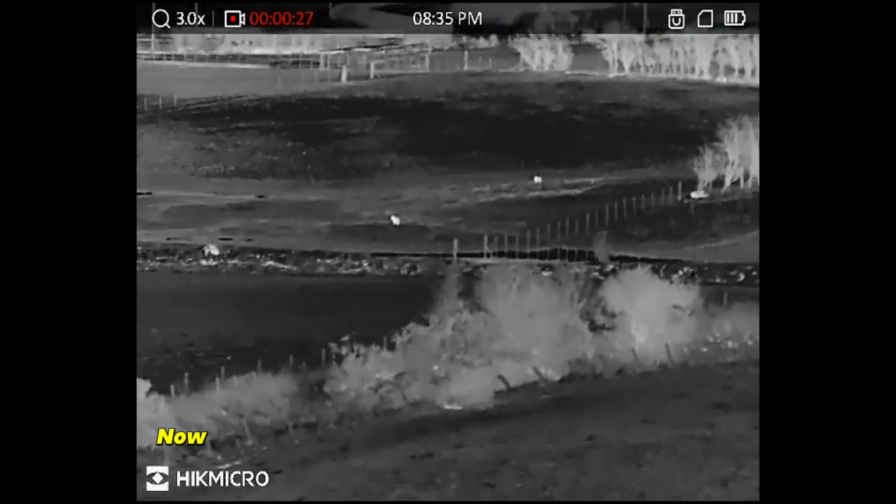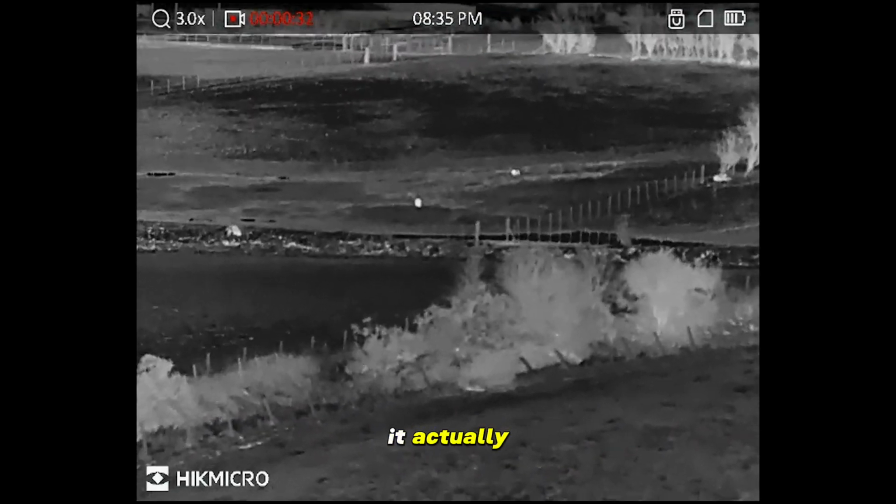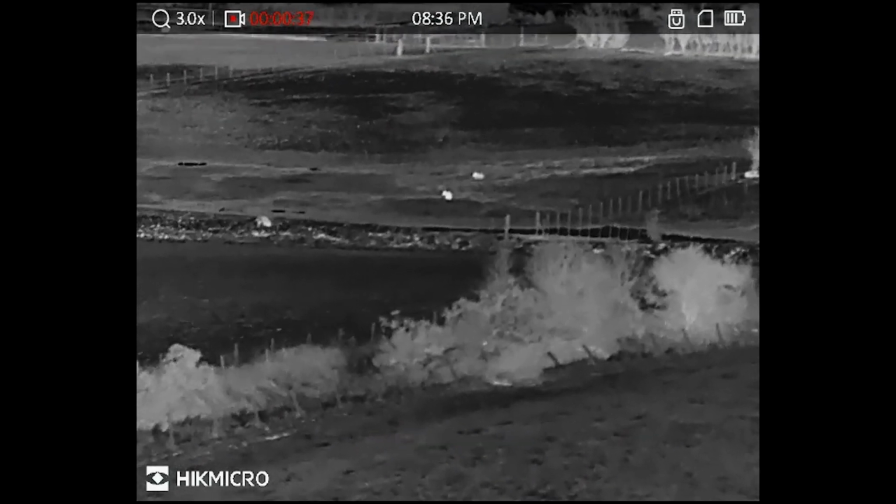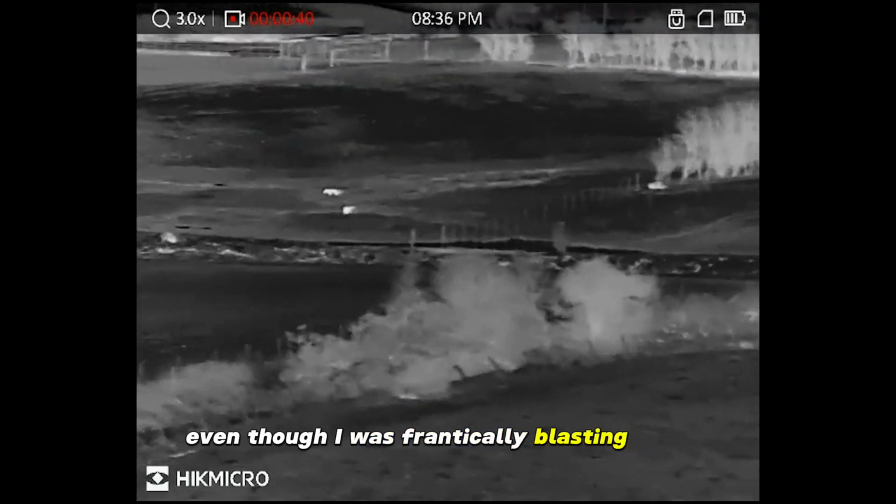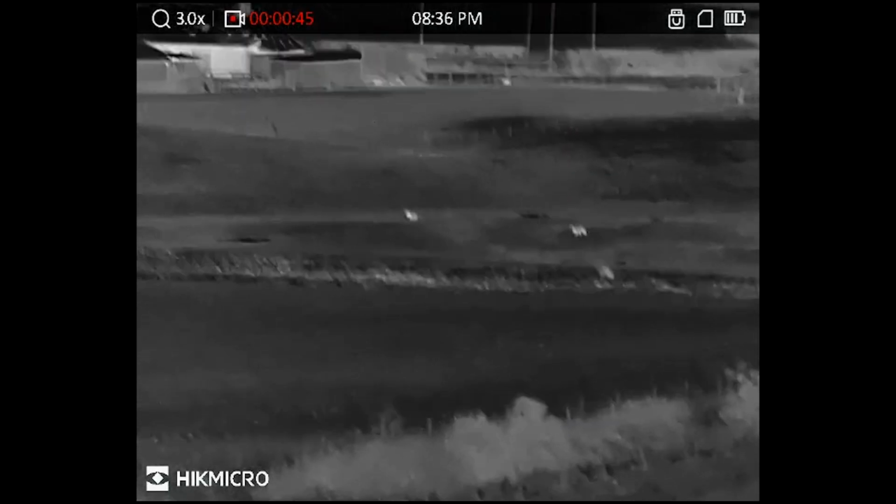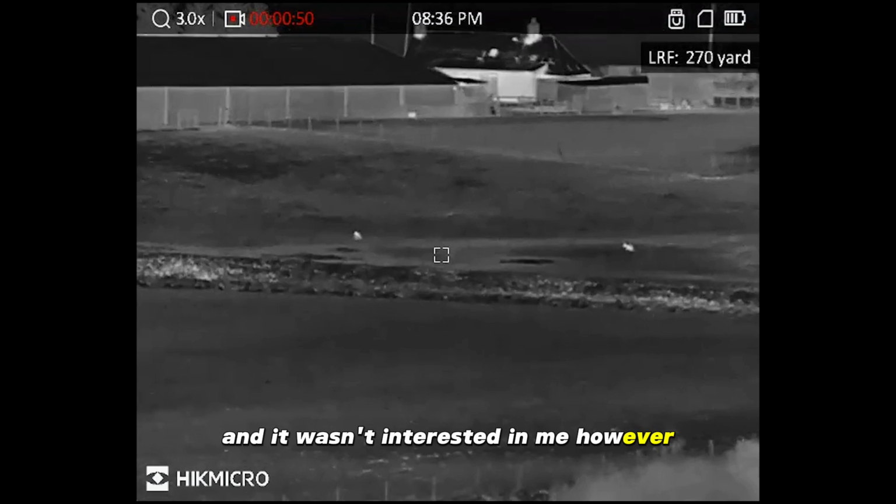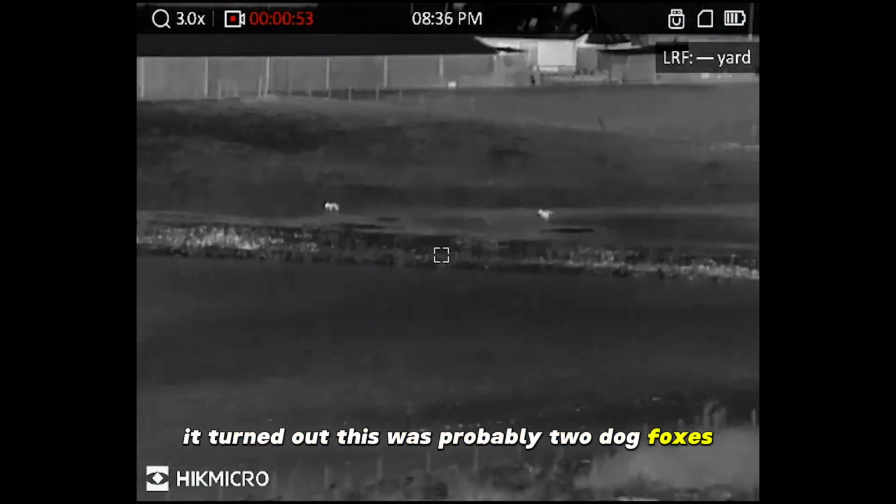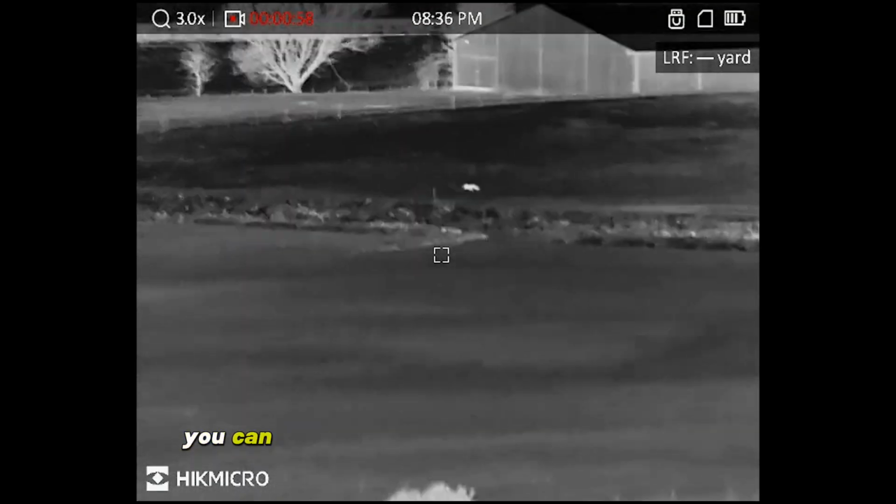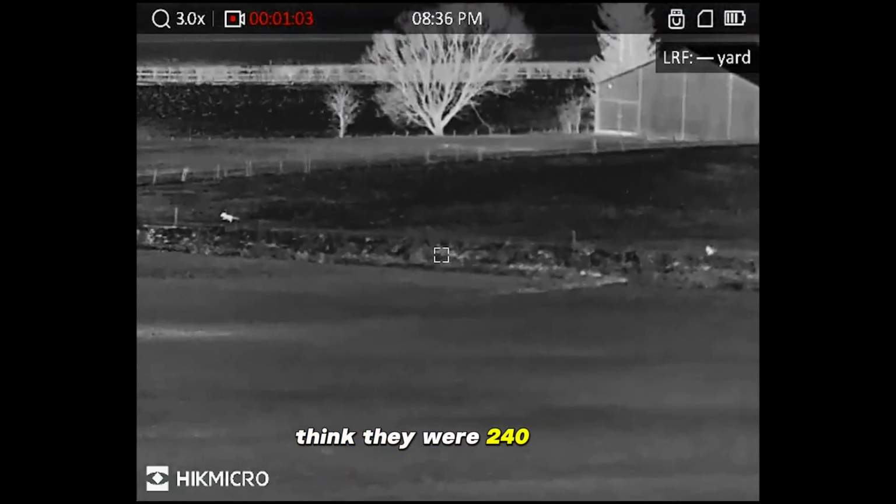Now, here's 2 foxes coming together at distance. The one nearest us had actually come from my left hand side and made its way away from me, even though I was frantically blasting on my mouth call that hangs around my neck, and it wasn't interested in me. However, it turned out this was probably 2 dog foxes, because the one I'm about to shoot is a dog fox, and I think it's maybe getting a bit territorial. You can see the other one running away there at a good distance. I think they were 240 yards.